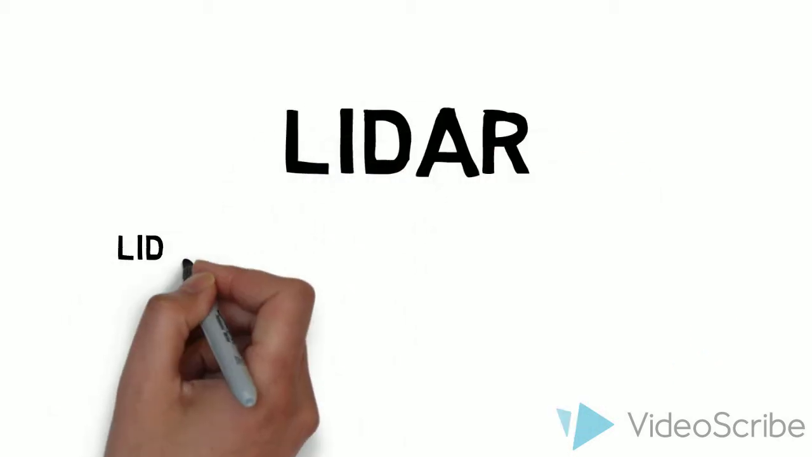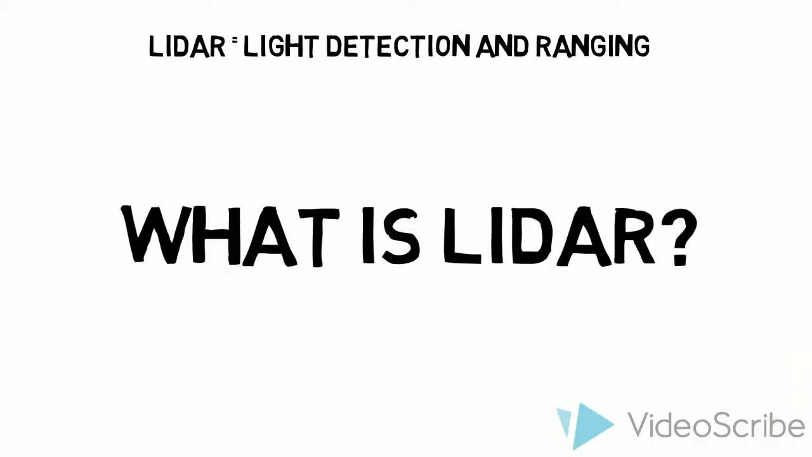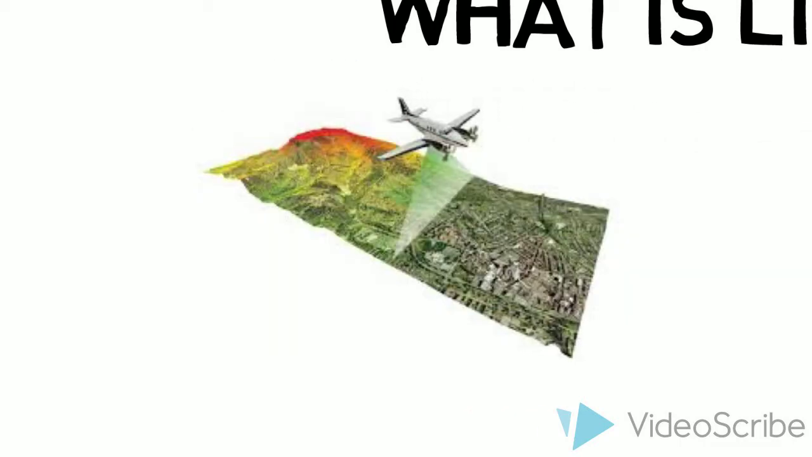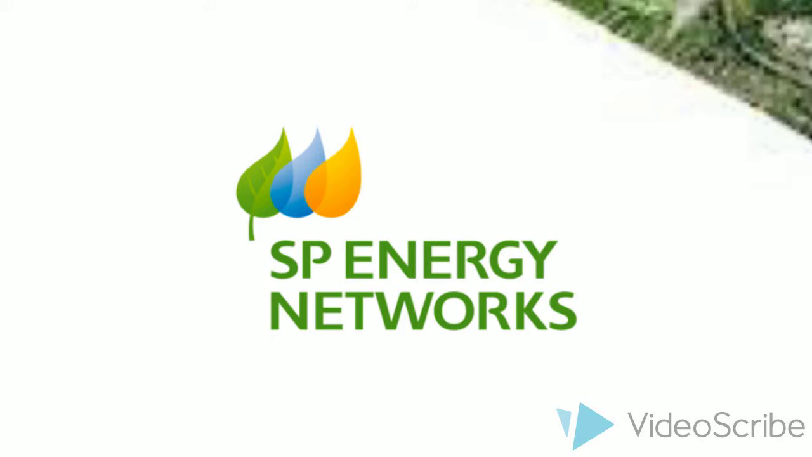LiDAR stands for Light Detection and Ranging. It is an aerial mapping tool that uses lasers to measure specific distances which, once processed, form shapes. LiDAR can be used on ground level or from the sky. For my dissertation topic, I utilised airborne LiDAR data to reduce faults on the Scottish Power Network.